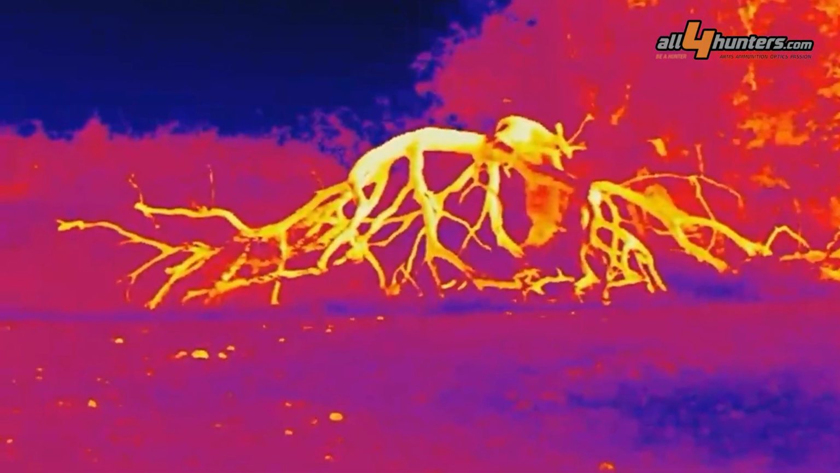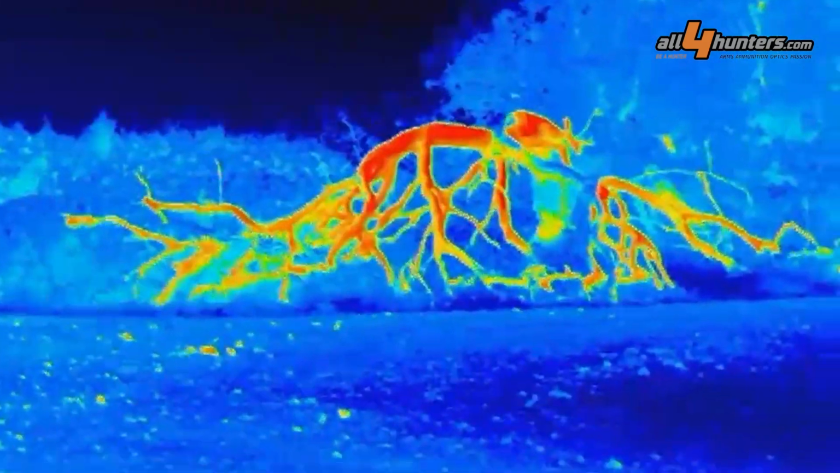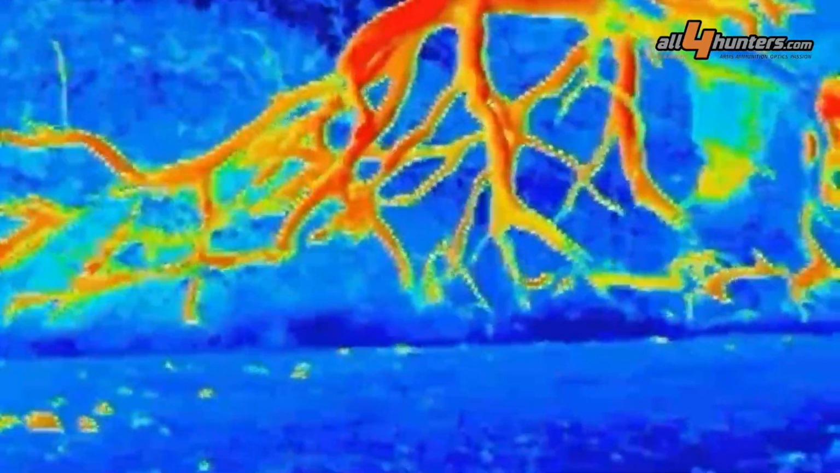Color palettes are extremely effective and useful in showing small differences of temperature of the environment and the object that we are observing.